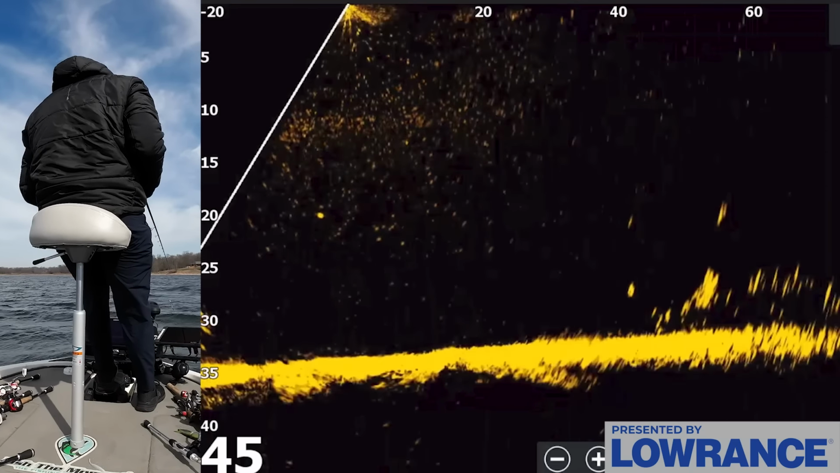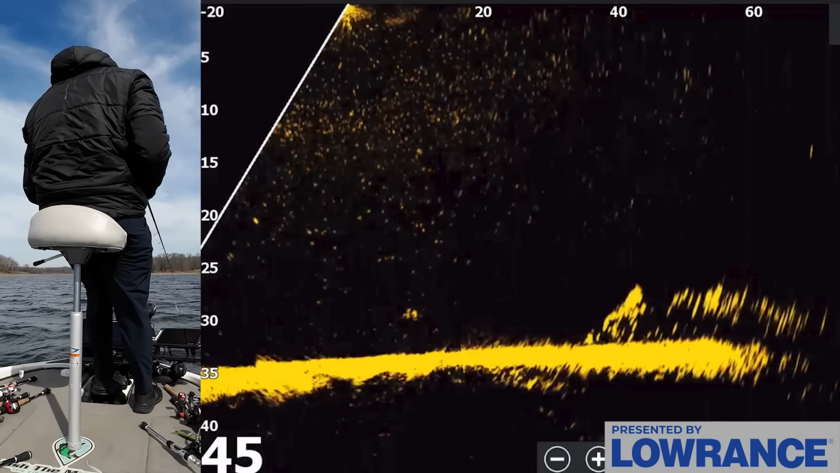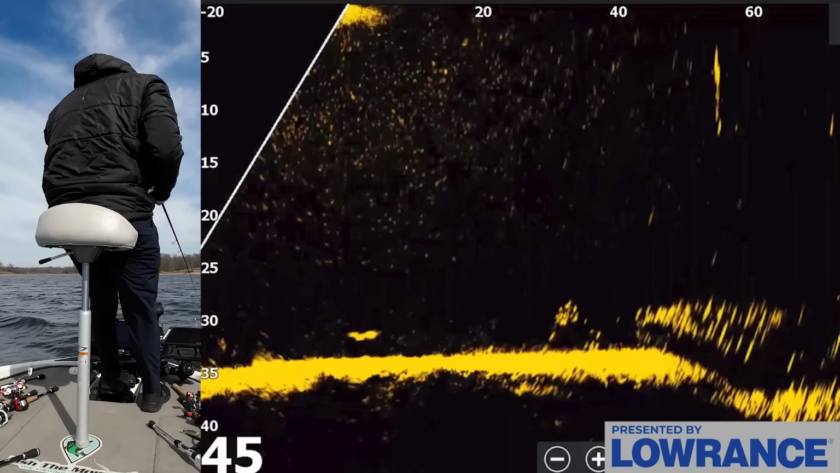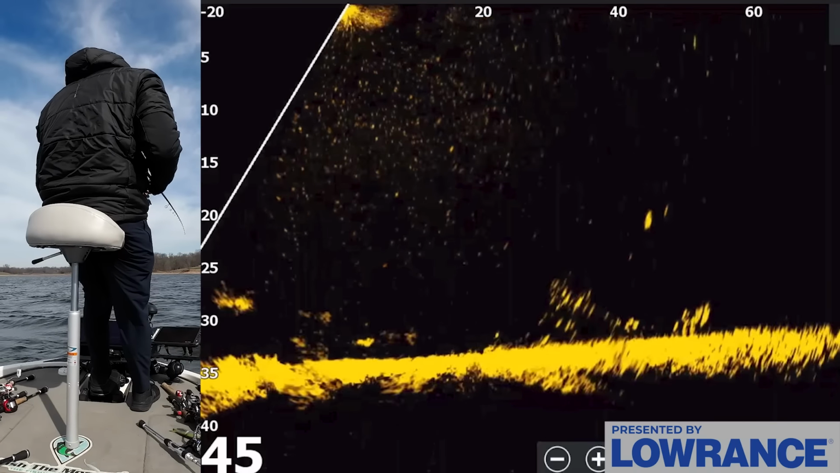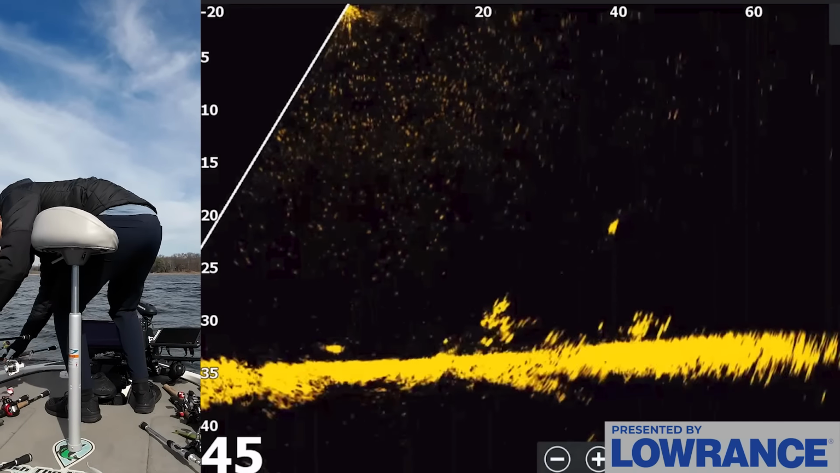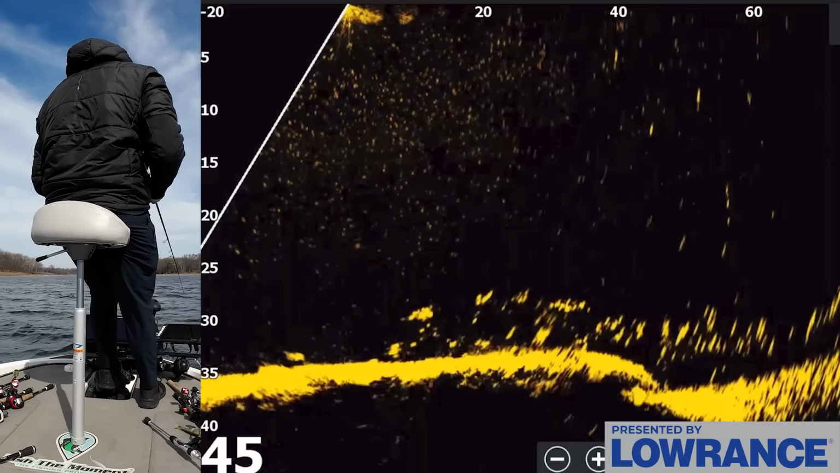So that fish right there, you can see swam back down to the bottom, and he's right there on the bottom now. So I haven't really found the best solution to that question yet of, do you target these higher fish or these deeper fish? And I constantly go back and forth on that question in my head.